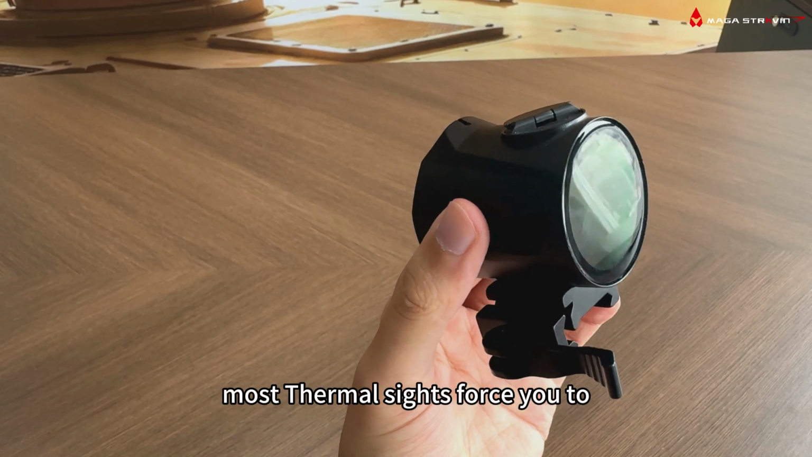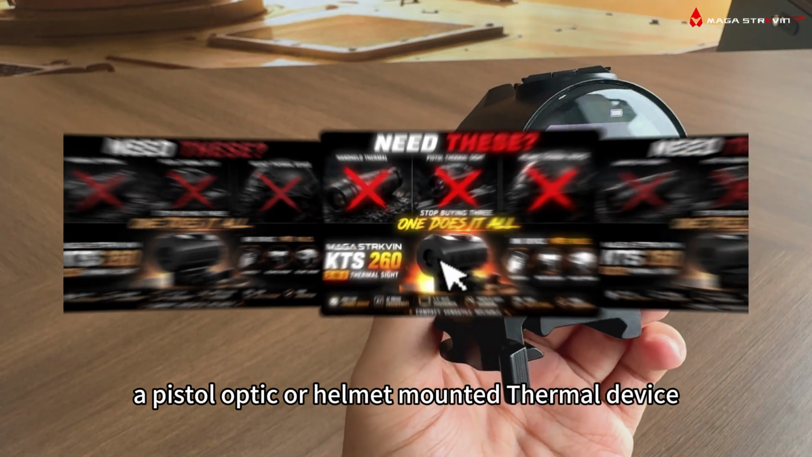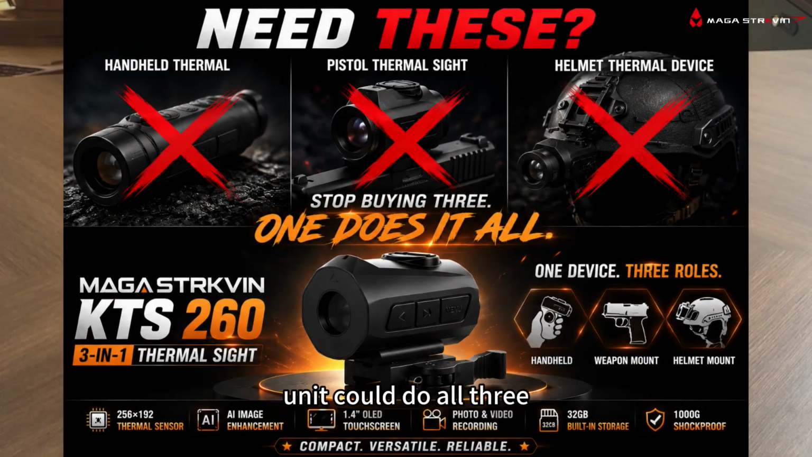Most thermal sights force you to choose a handheld monocular, a pistol optic, or a helmet-mounted thermal device. But what if one compact unit could do all three?